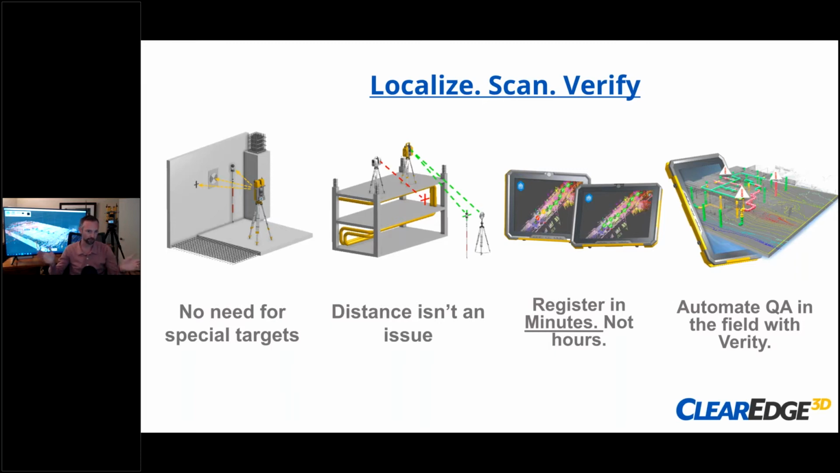And the thing is, you can get on control from long distance, and then you're registering in minutes, and you're registering in the field right then, not, all right, I hope I got enough scans, I hope I have the right amount of coverage. Then you get to the office and realize you don't. Someone has to remobilize back to the job site, if you even have the time, which is hard to do. So we solved that problem of registering in minutes, not hours,